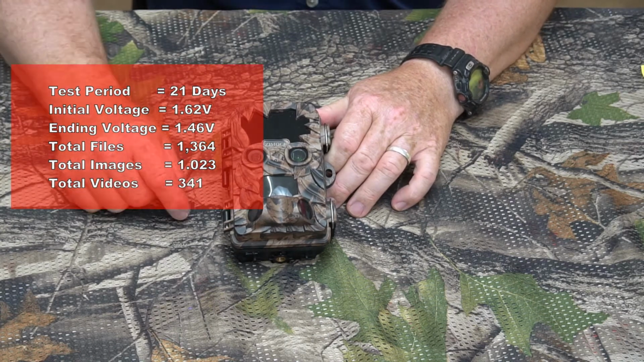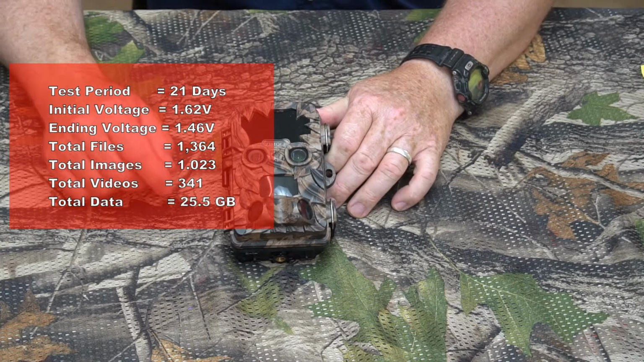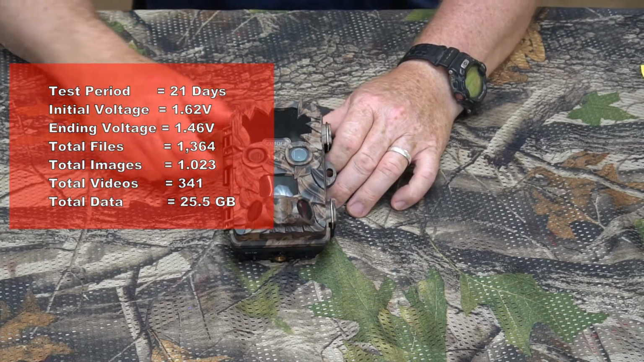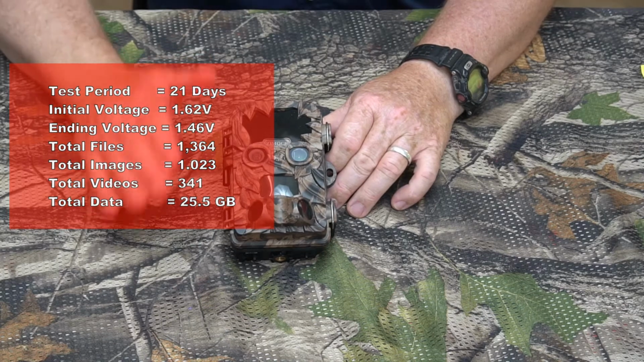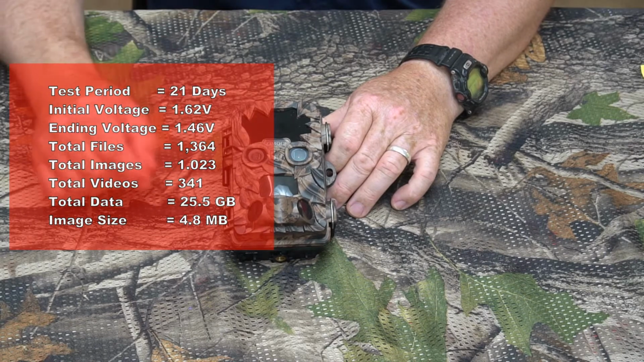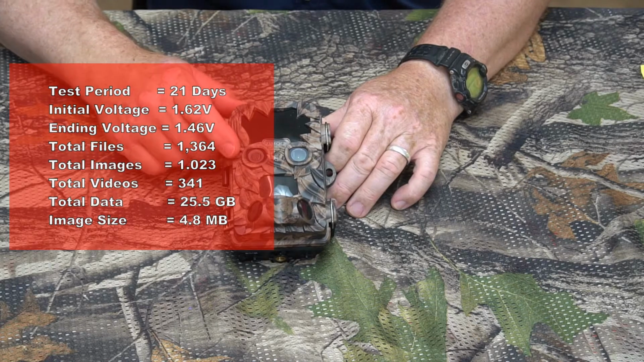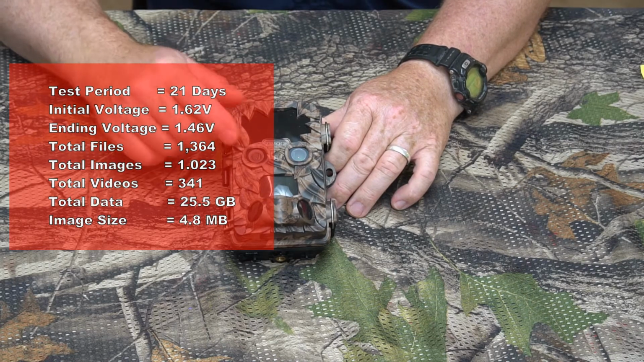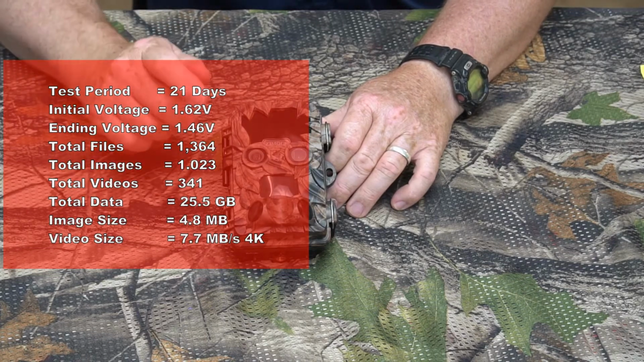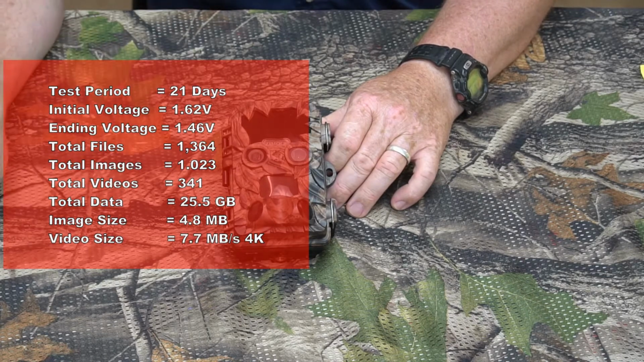The total data size on the card was 25.5 gigabytes. So if I'd have left it out there a month, it would have maxed out this card for sure. Now, image size. The image size on this was 4.8 megabytes per image on average. Video size. I set it in the field at 4K, and the 4K video size was 7.7 megabytes per second of video. And that would have been over 70, 70 to 80 megabytes per each 10-second video.